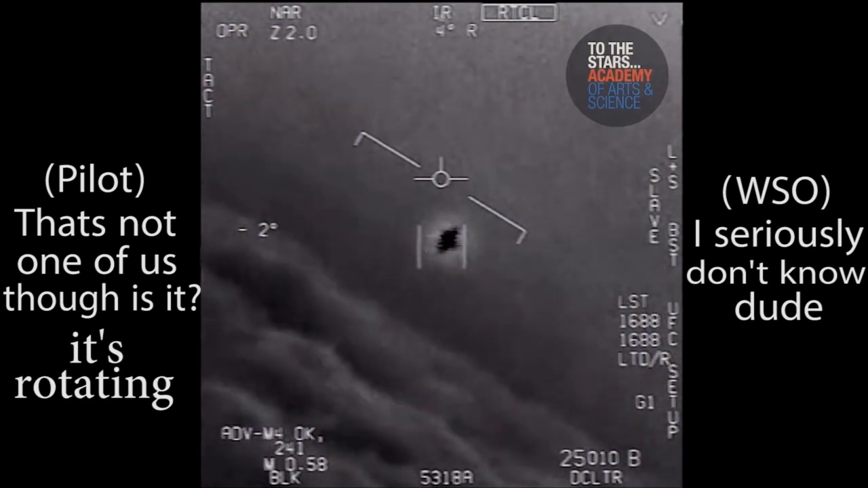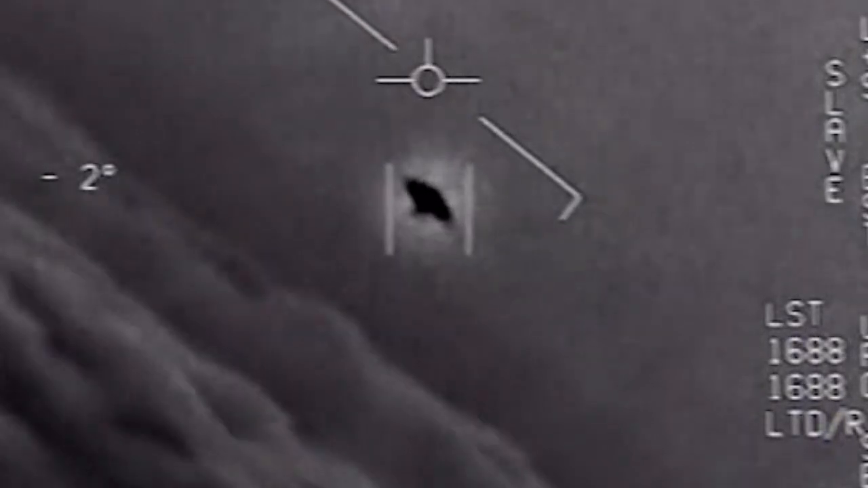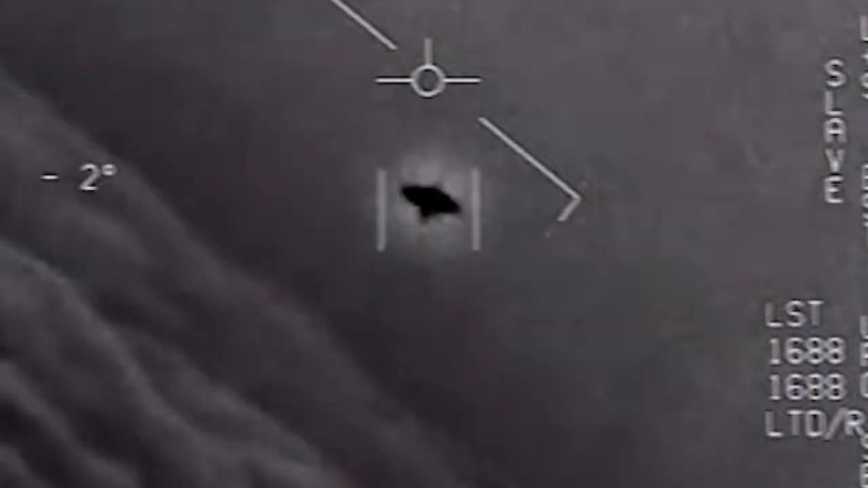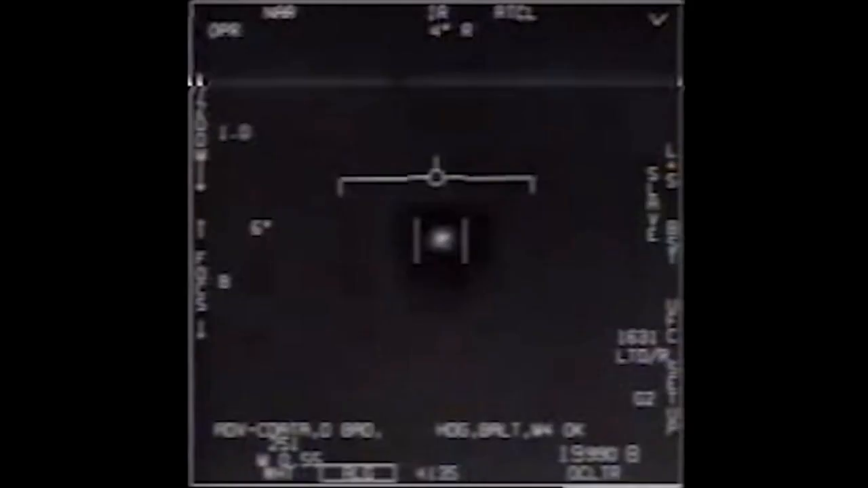It's rotating. Now there is something very peculiar over here, although it is difficult to see due to bad video quality. But as soon as the flying object slows down and starts rotating, there are a few black spikes which become clearly visible, as you can see over here and over here. Now of course the pilot seems baffled due to the capabilities of this object, because during mid-flight it just stopped and started rotating. Now this is the second video.